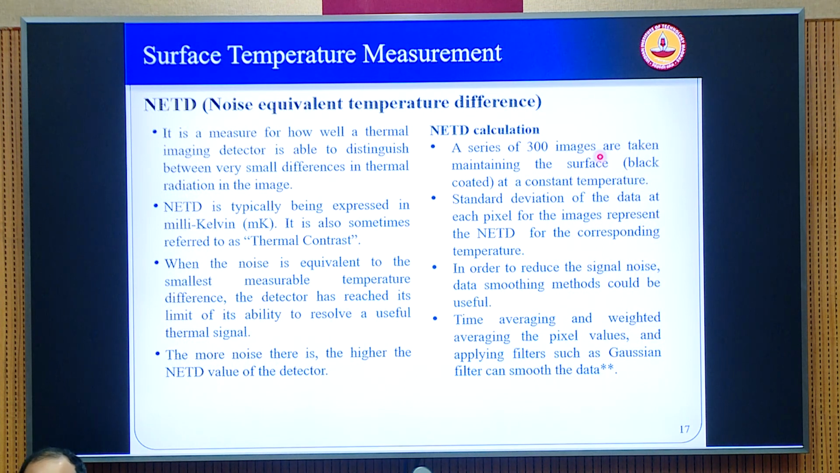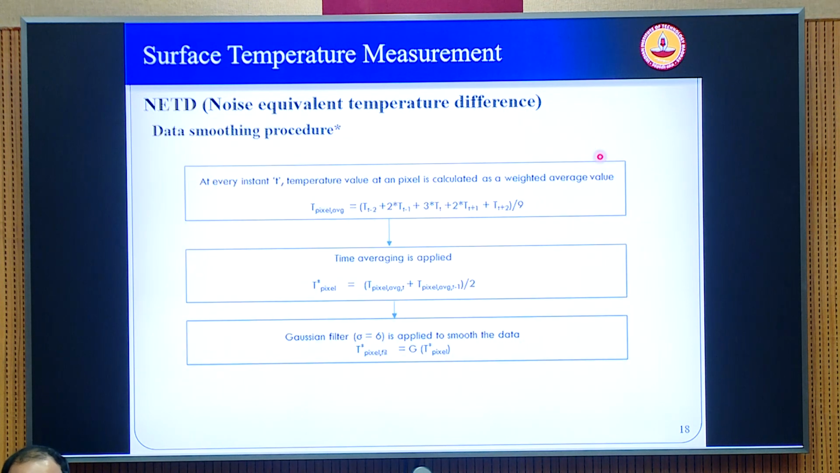And many times, even if the manufacturer gives you an NETD value of 30 millikelvin, when you do this by yourself, you will find that it is of the order of 80 millikelvin or 100 millikelvin. So then you have to use some techniques in image processing where the effect of this higher NETD, which is introducing some thermal noise, has to be minimized, and I will show you that. This is one such technique where you smooth the data to reduce the NETD.